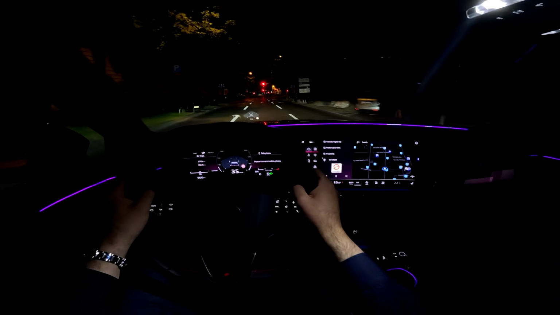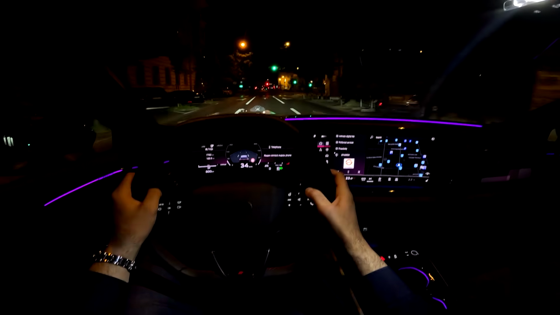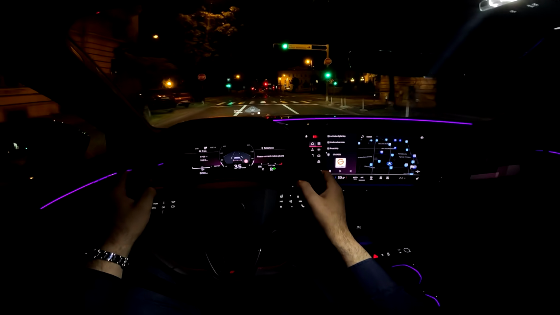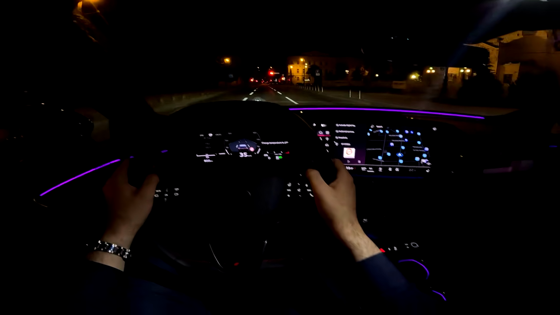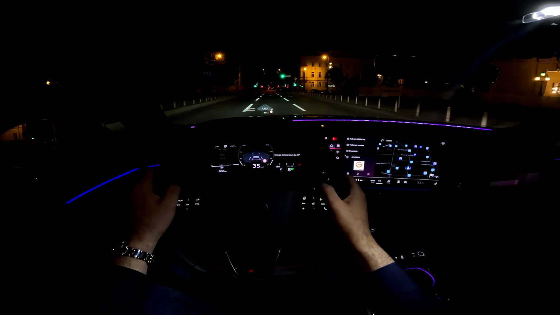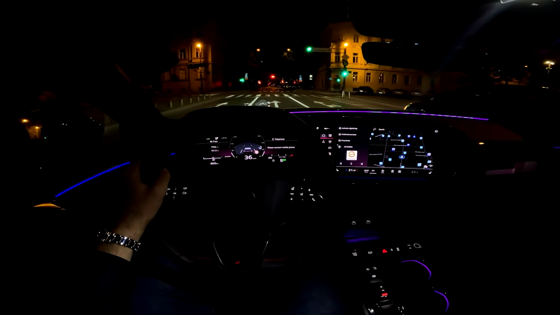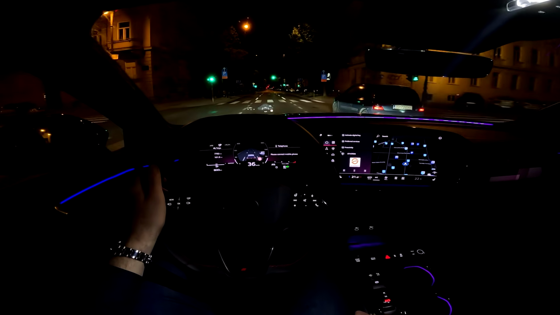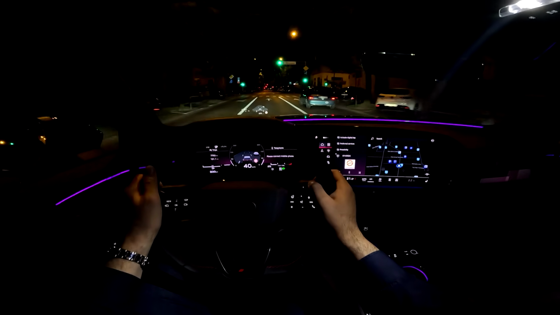And I want a bit lower temperature in the cabin, so what I will do is press this. What can I do for you? Change temperature to 21 degrees. I'll set the temperature to 21 degrees. There we go. So you can do various things. The Audi Assistant, very useful indeed.